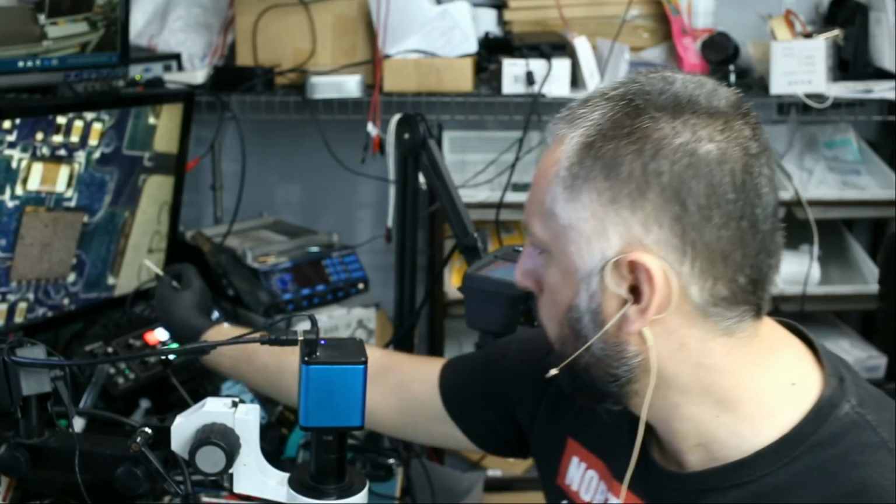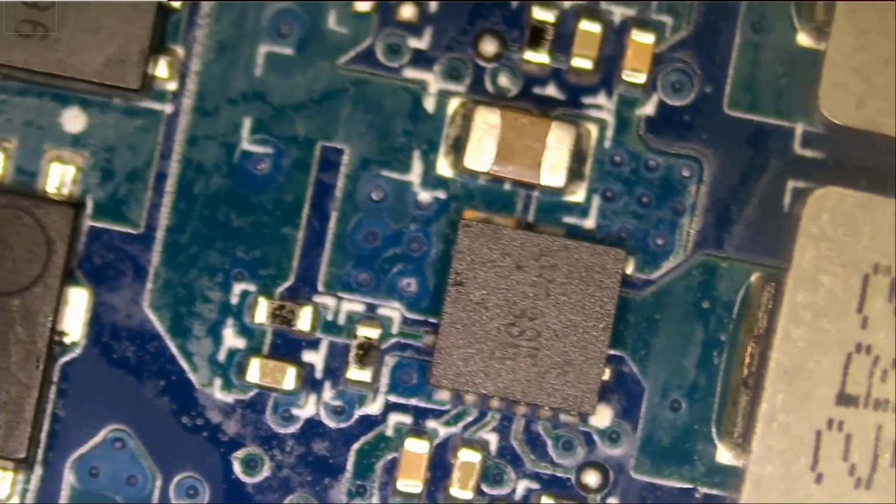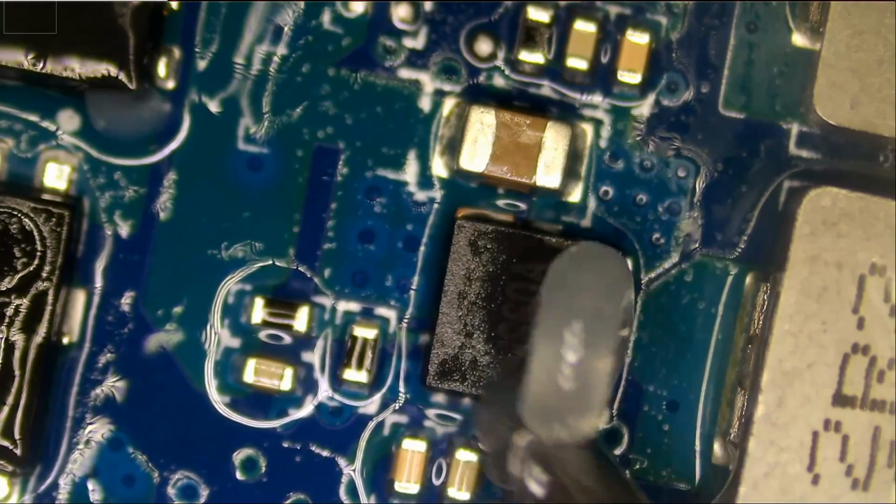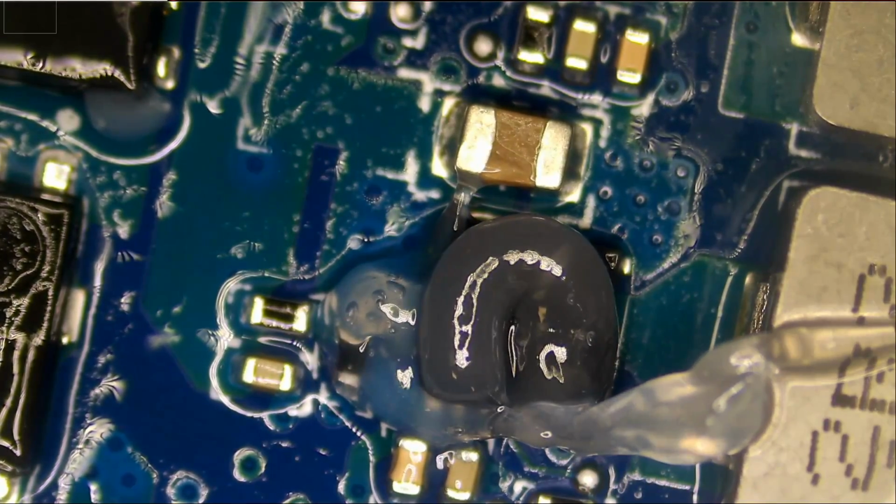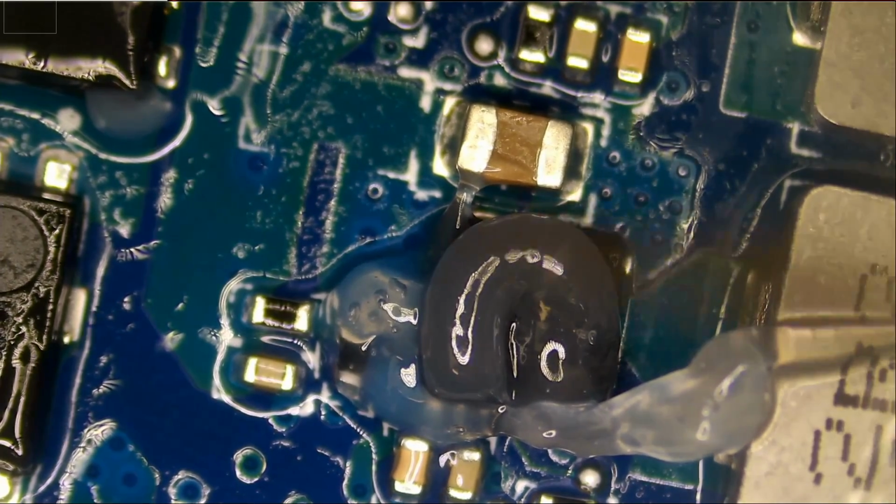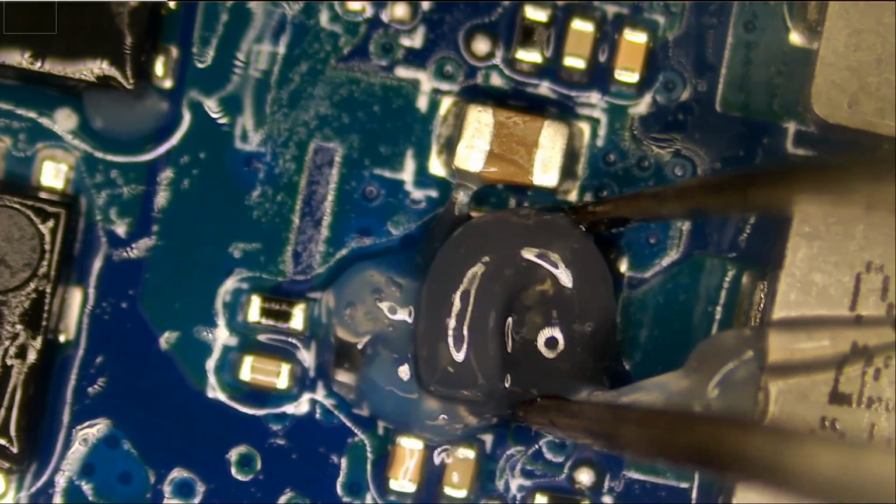We do not need to know where pin number 1 is, because the chip can only align in one direction. Let's apply some Amtech 559 flux. And you can find this on our website. And let's remove the chip.